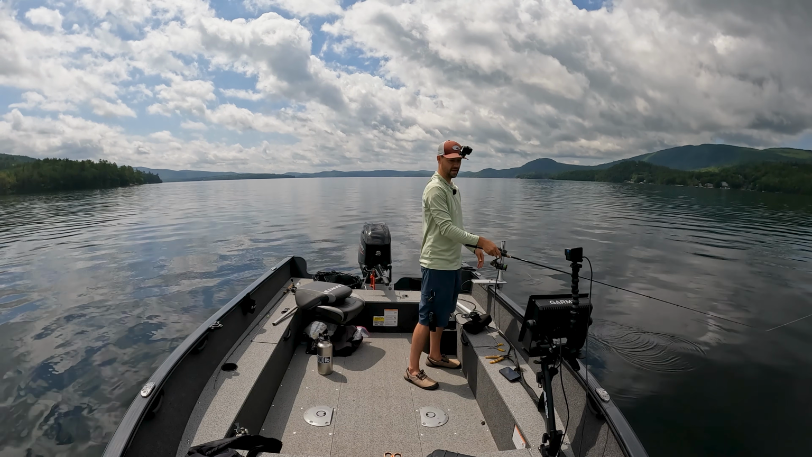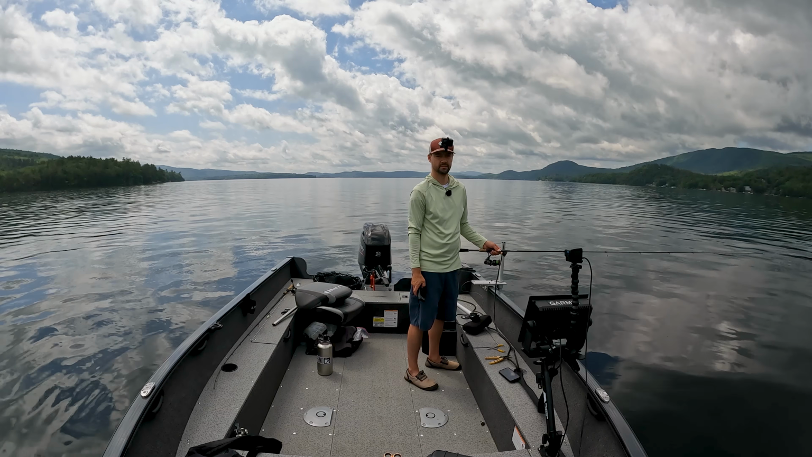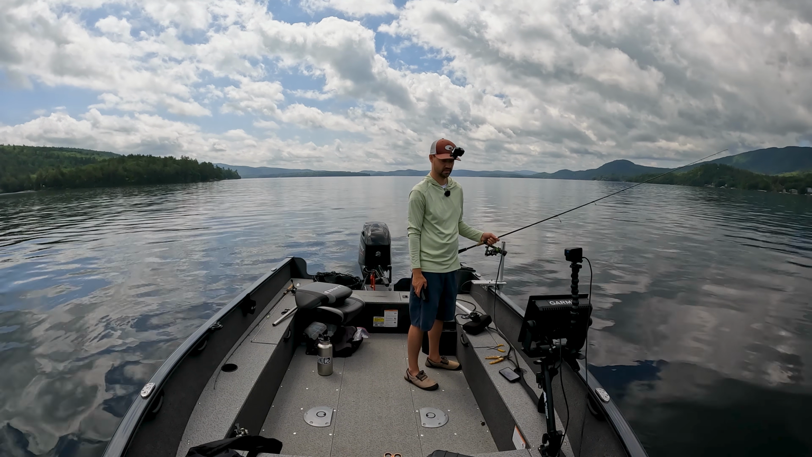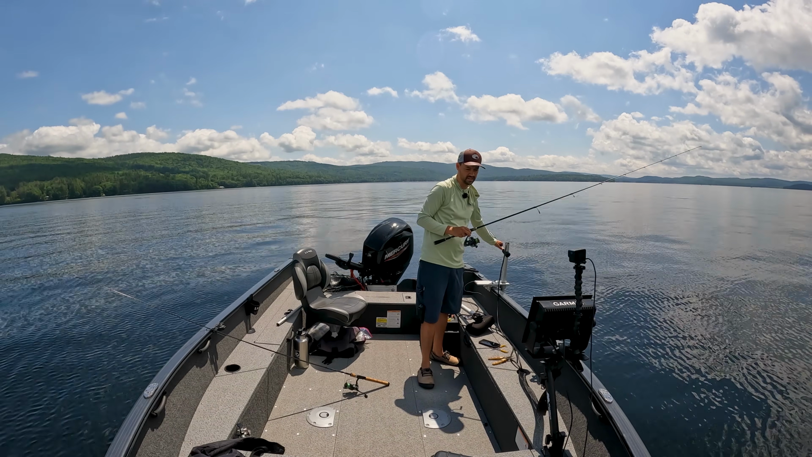And I just found a new spot, which I'm excited about. It's a pretty obvious spot that I just never fished before. We'll catch one more on the drop shot here. They are being really finicky today.